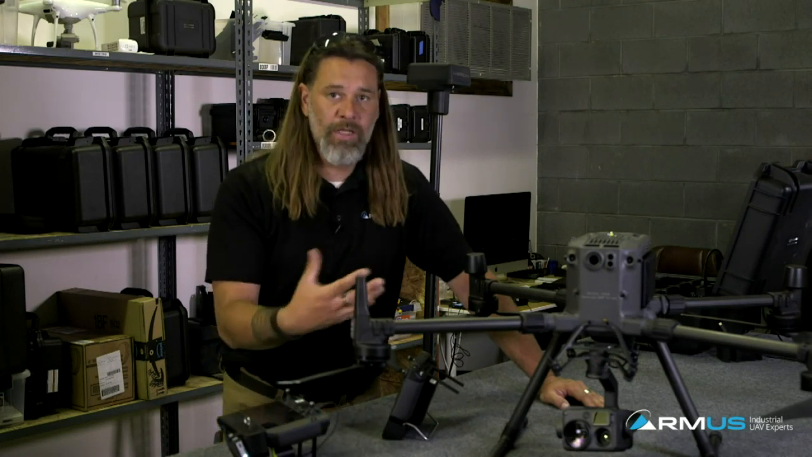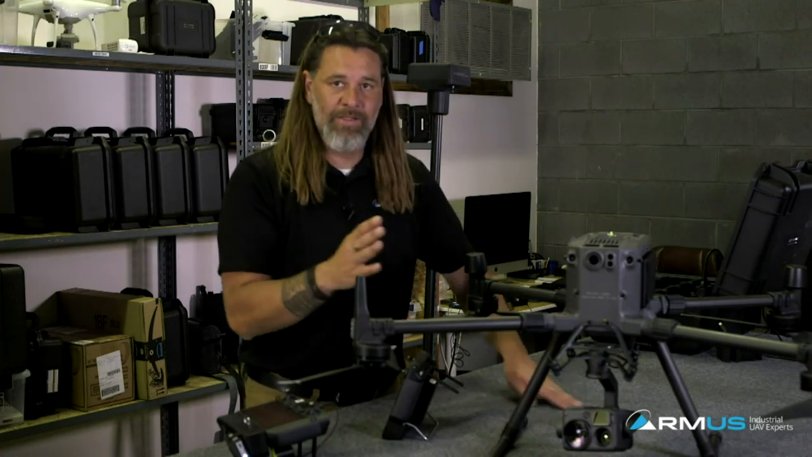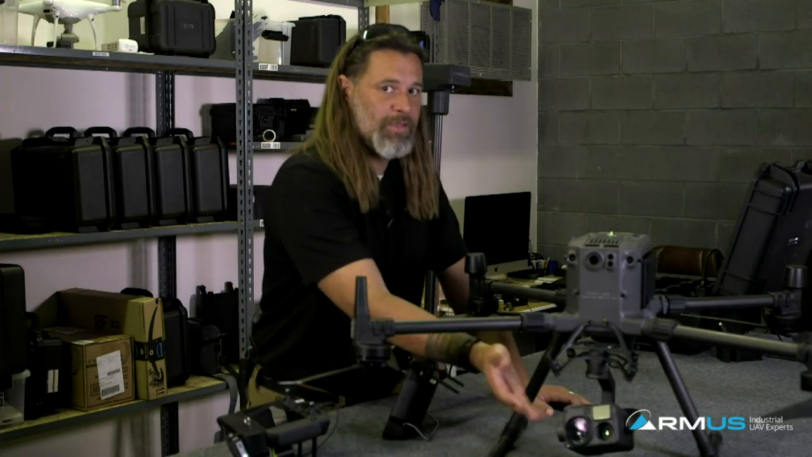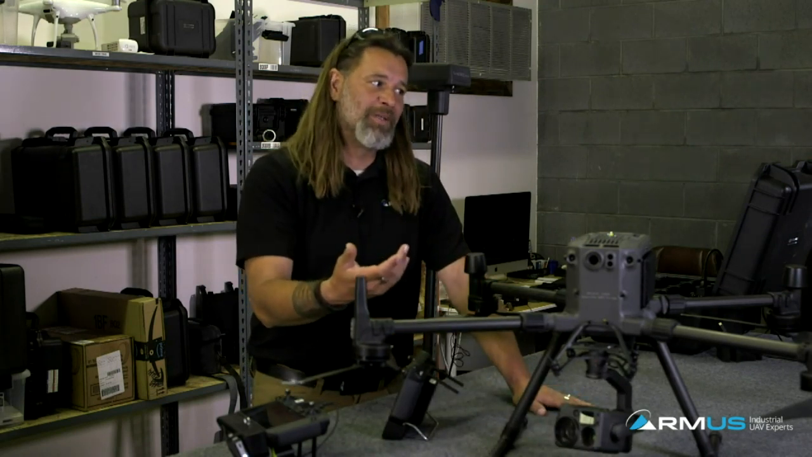So the XT2 has a fixed lens on the other side that is all the same. So that's the same lens, the same field of view, and the same sensor on all of the XT2s. But again, this has two different lenses on the front, and it's got the fancy rangefinder on there. So it's really hard to compare them.